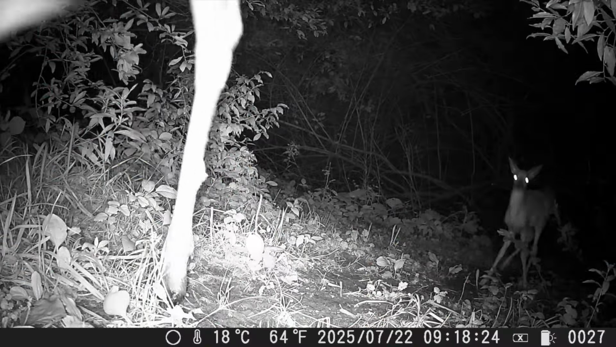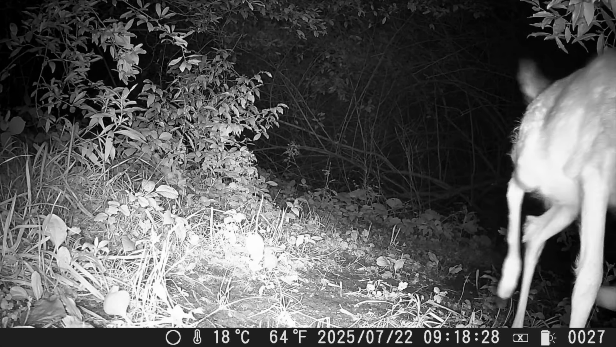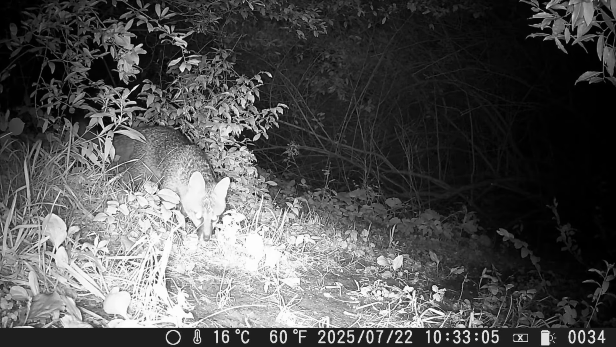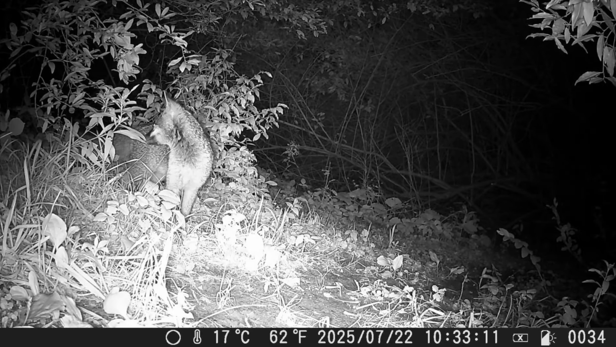Every time they visit, it looks a little bigger. Has a spring in its step. Watch it go. Here comes the fox. He's always on alert. Sure is looking around, just like Sherlock Holmes. There's clues and smells everywhere. They're not getting past it.